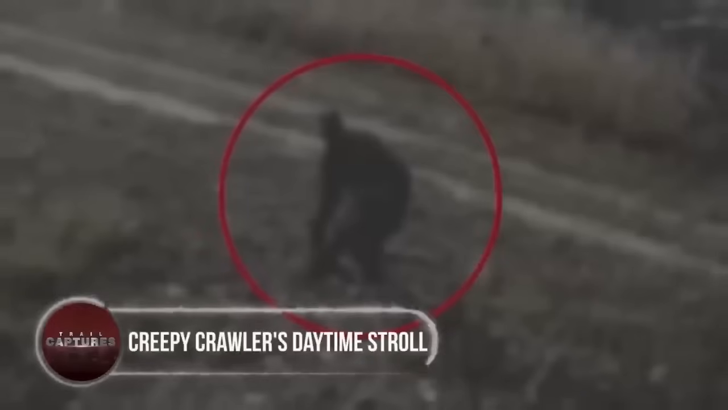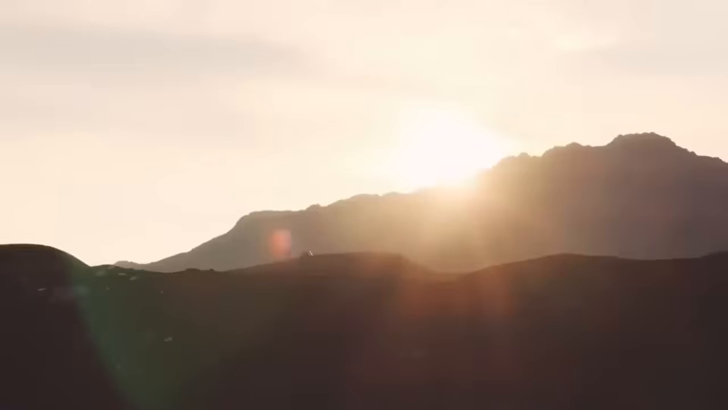Creepy crawler's daytime stroll. In broad daylight, a strange and creepy figure was spotted strolling in the field. The bizarre dark entity, however, remained vague, keeping its face hidden from the watchful lens. As days passed, more footage emerged, this time capturing the shadowy creature invading a backyard.